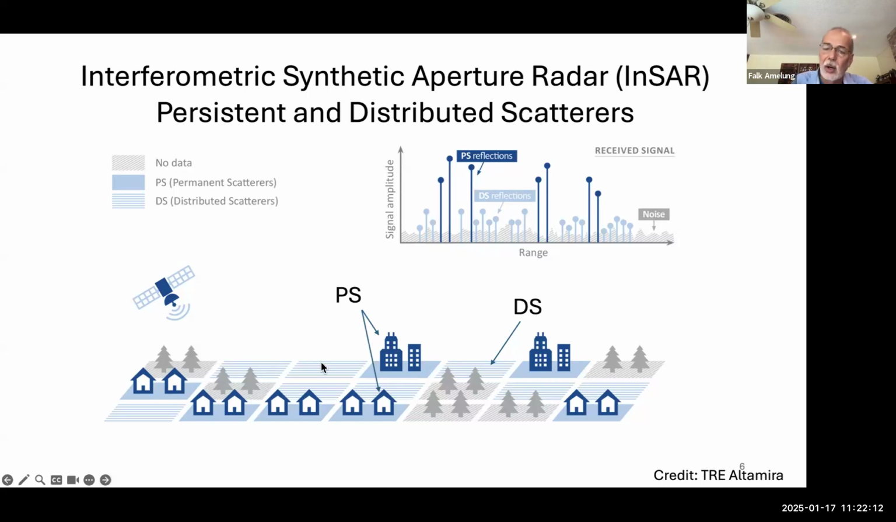Those are more shallow surfaces like roads, where the radar signal is not from one single scatterer but from the sum of multiple scatterers. Persistent scatterers are point scatterers and have a much stronger signal. And then we have other areas with vegetation, with no persistent or distributed scatterers, where we don't get any signal.